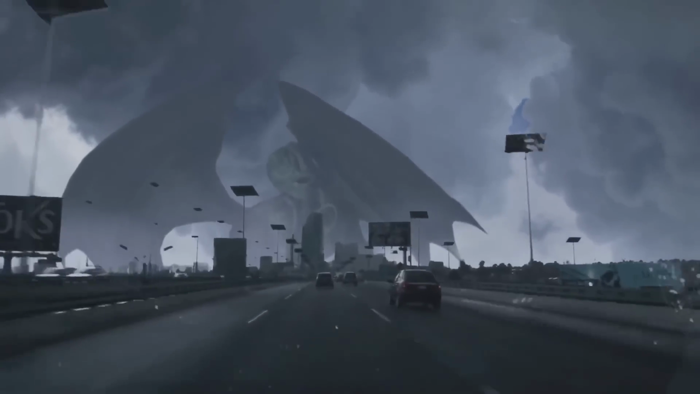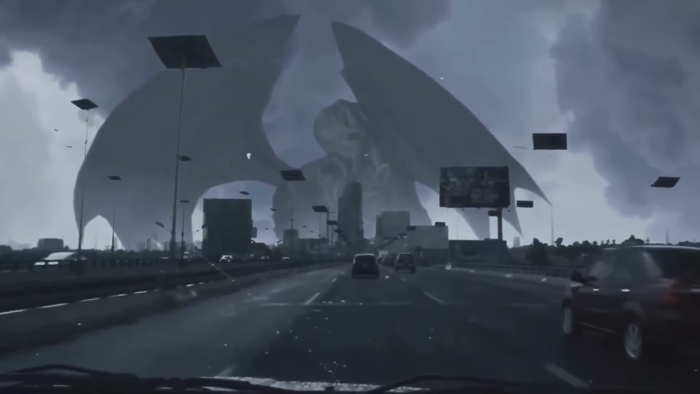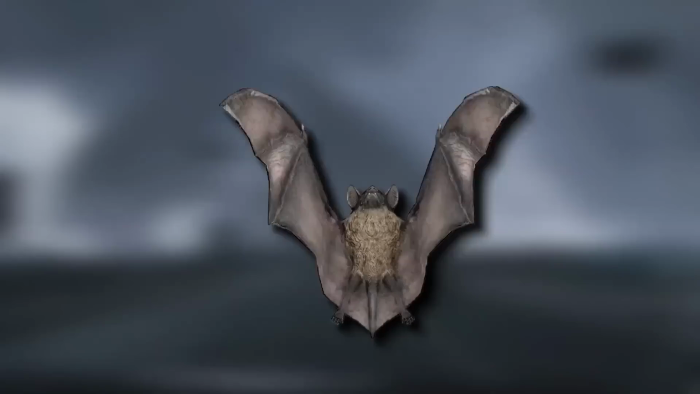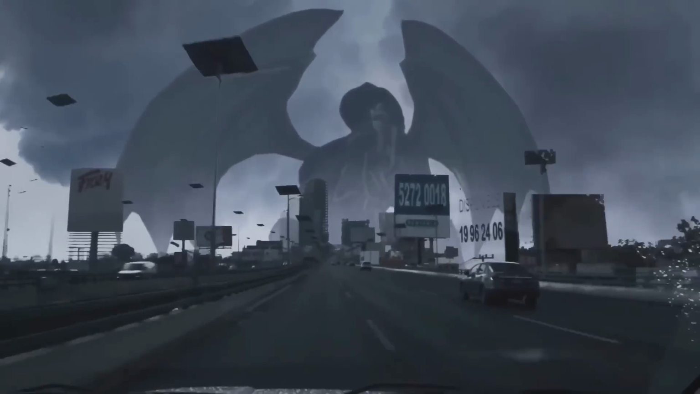It was a stormy day when this guy decided to go on a drive, and he never expected what he was going to see on his way. It was a massive bat, the largest anyone has ever seen. Or was it even a bat? It could be an alien too. You let us know what you guys think.